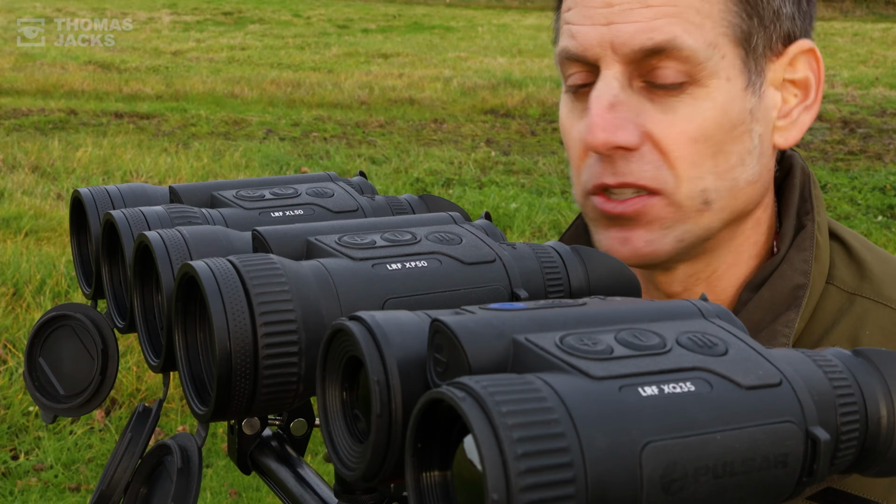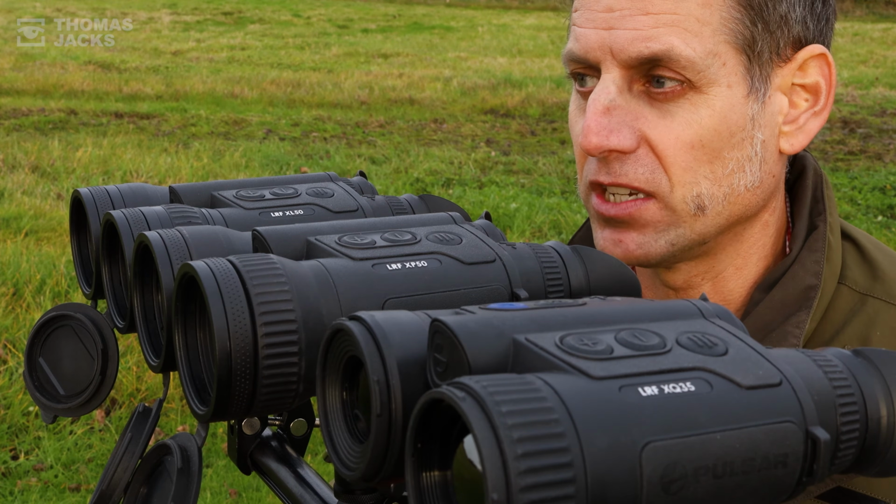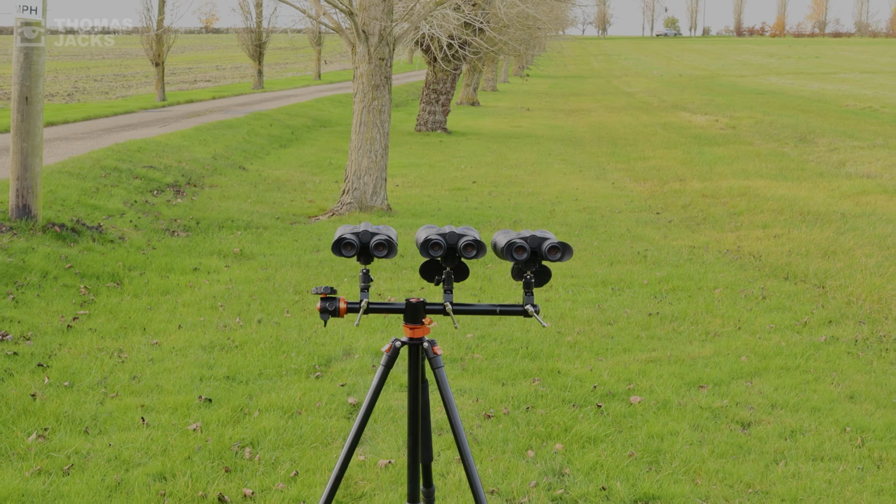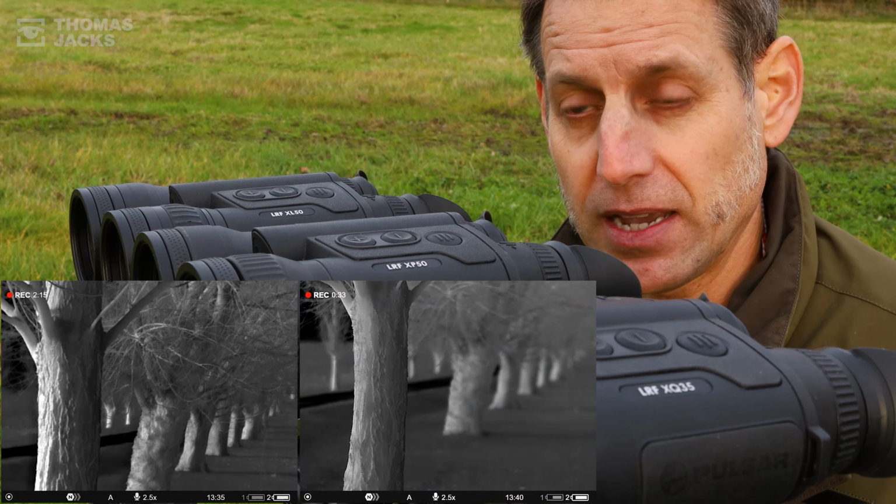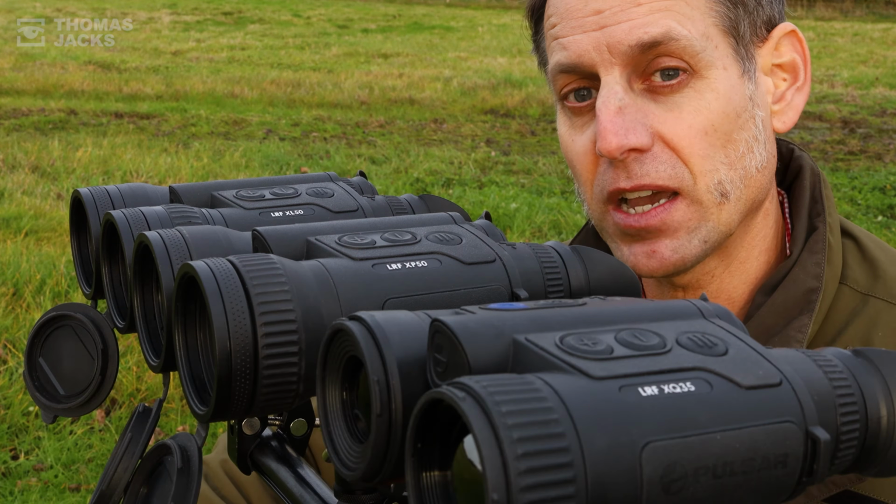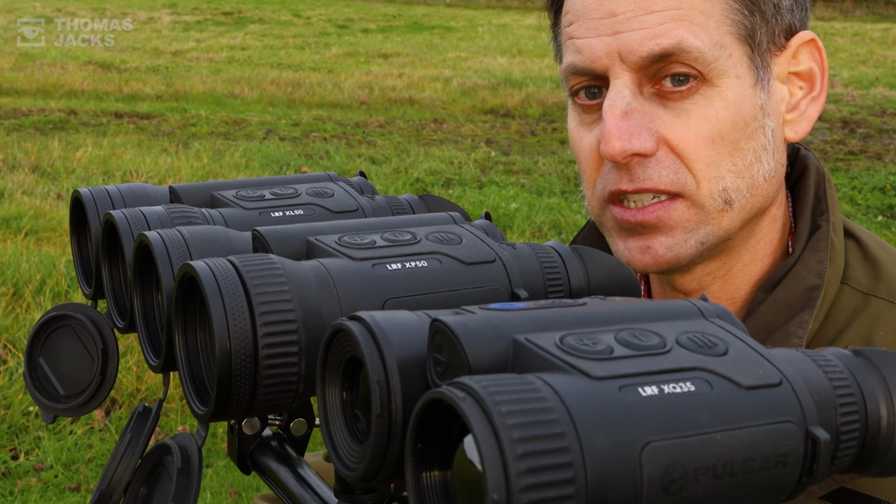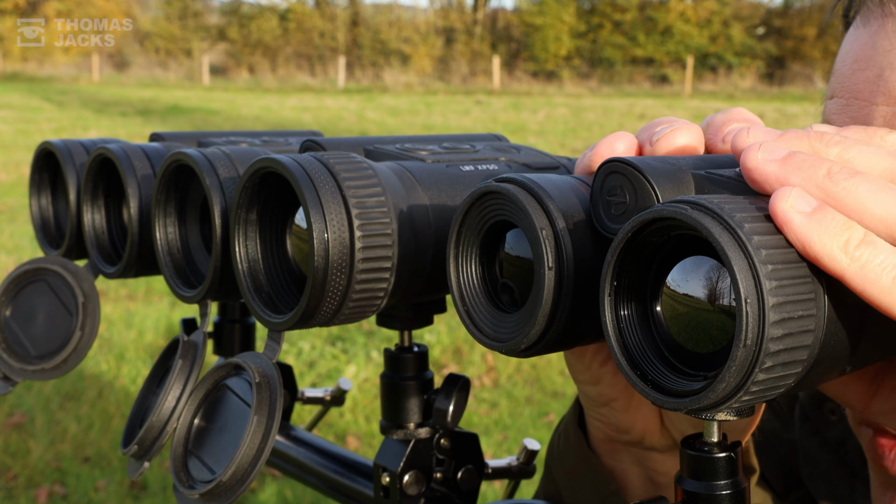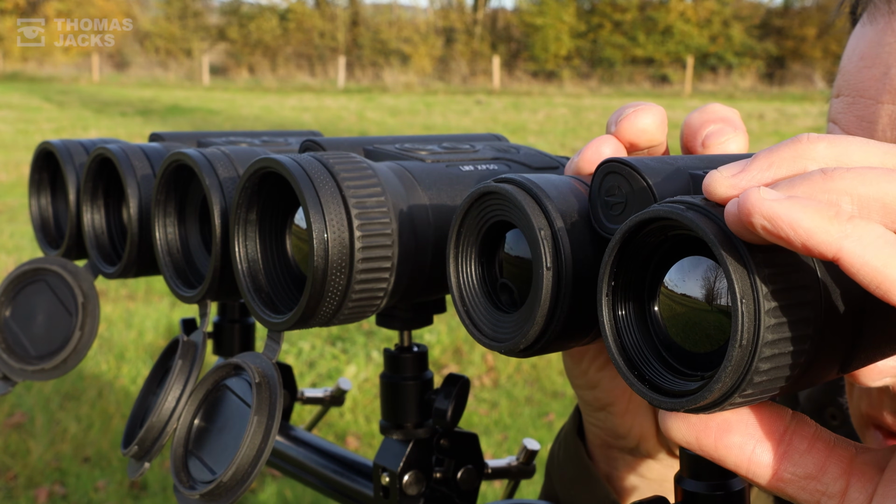So for today's Merger Mega Test, we've got a row of poplar trees and we're going to focus at different ranges to see the difference in capability for each merger. We'll start at 10 meters, so you can see the difference in quality with an XQ sensor versus an XP and an XL. But we'll shift it up to 50 meters, so you can see a couple of things. The depth of field, so how many trees remain within focus for each merger, but also how easy it is to shift focus if you are operating at that relatively close range.